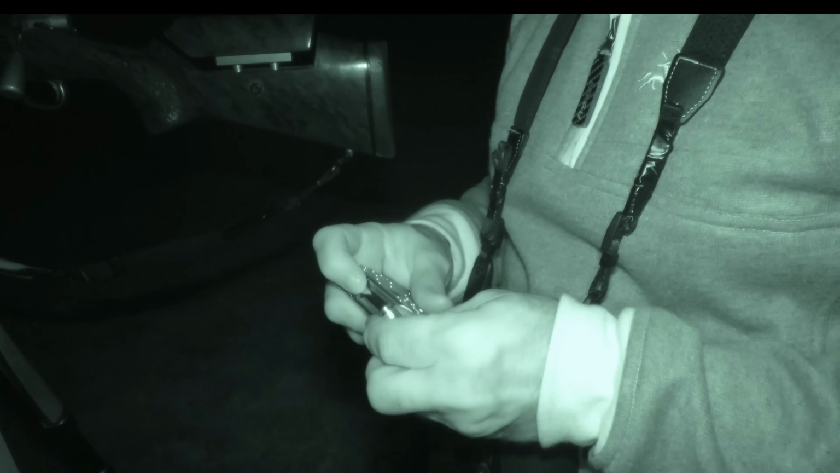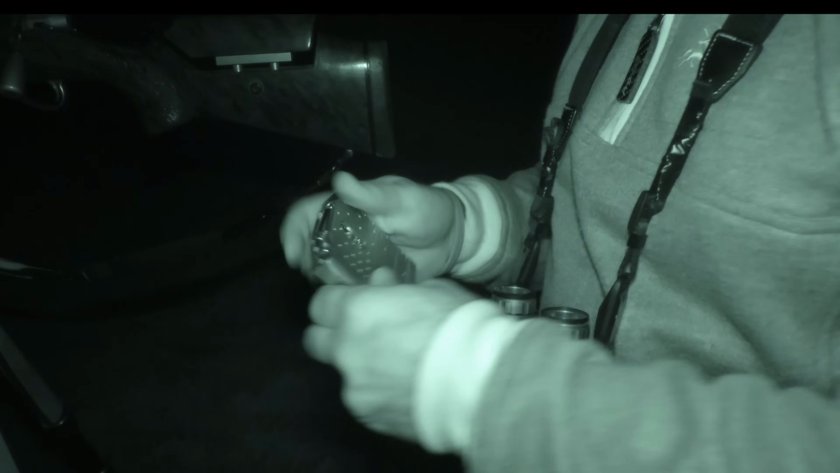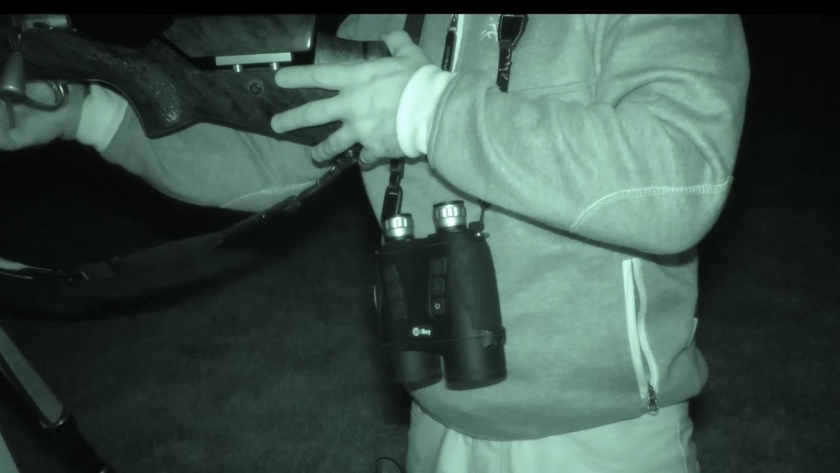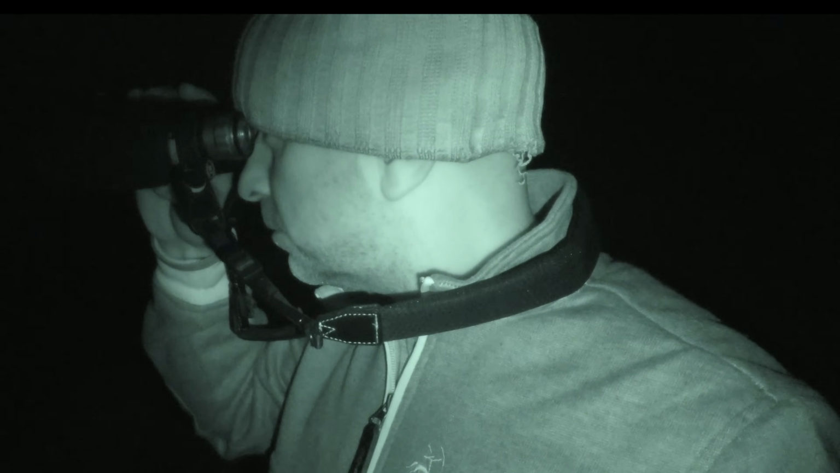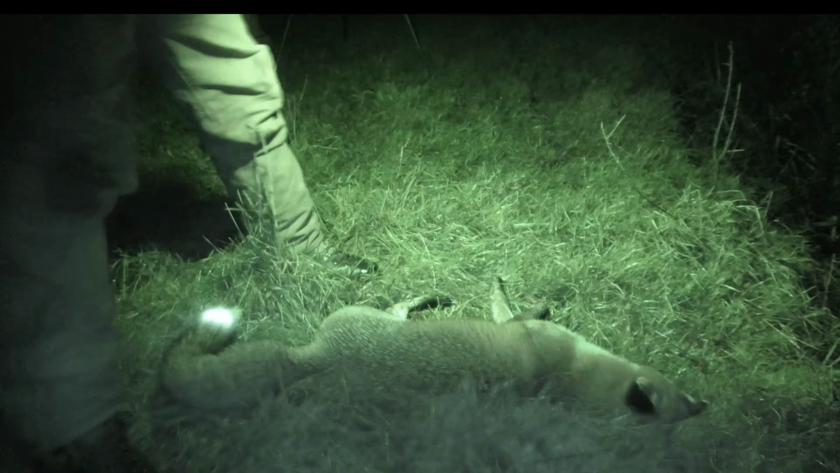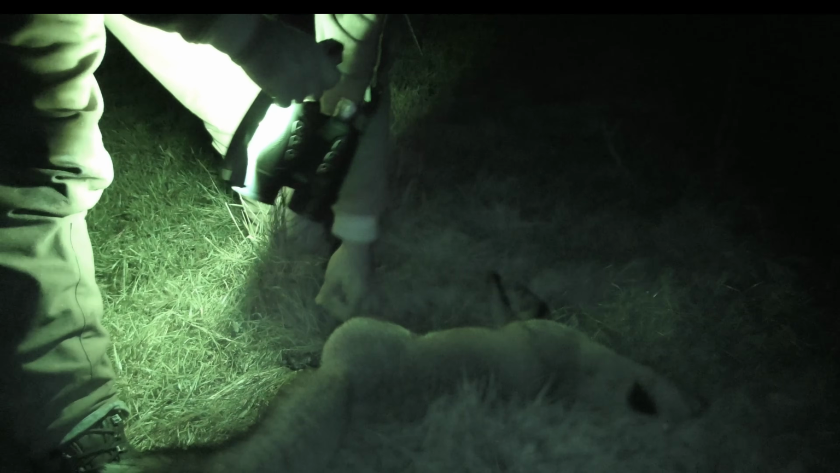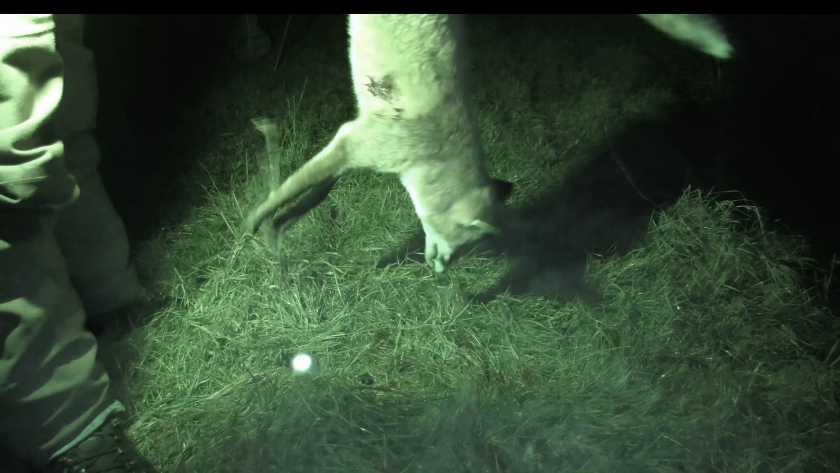The mag topped up. Could be a busy night. Well, I've just walked back up the other end of the field, and this is that fox, the second one I shot. That's a vixen. That's a pretty good size, that, for a vixen.